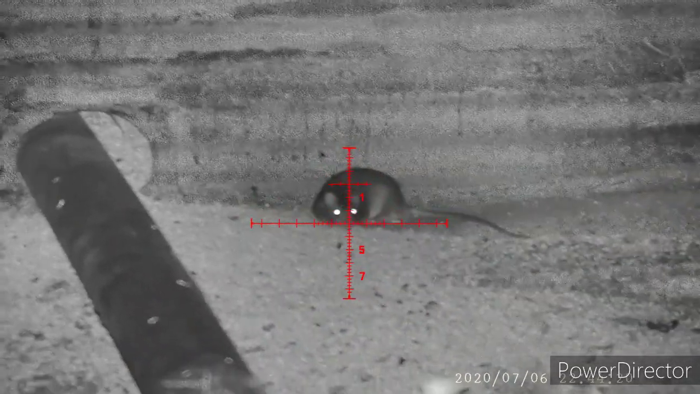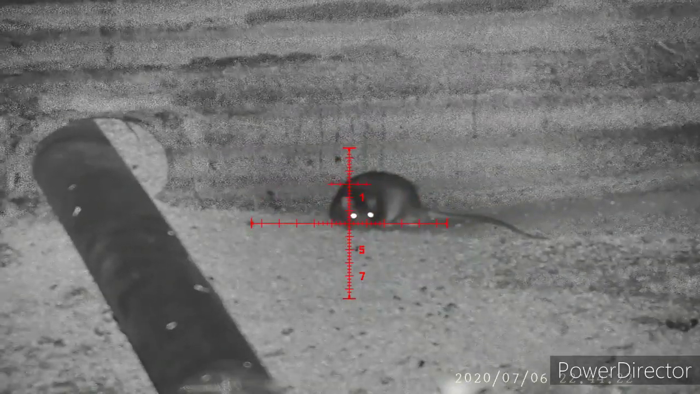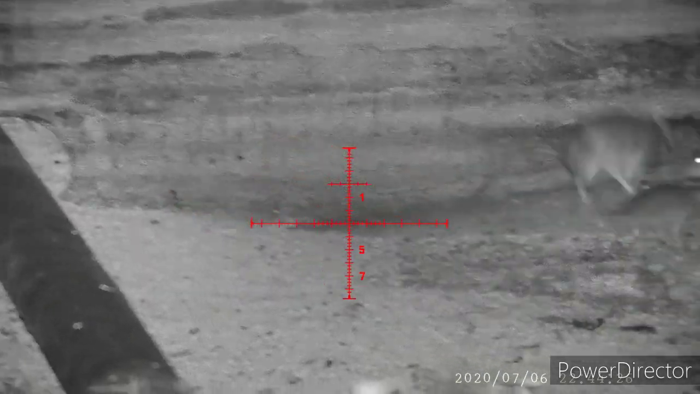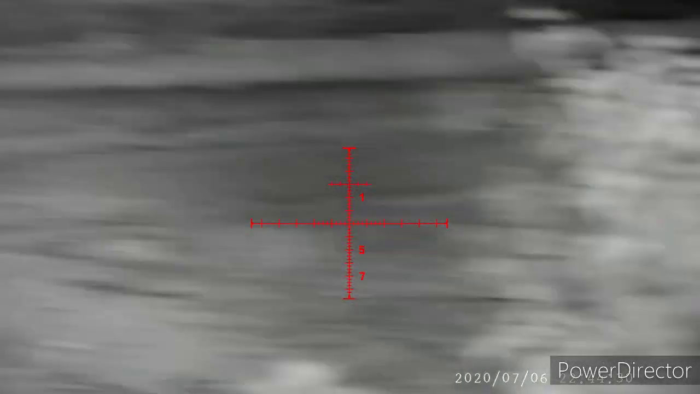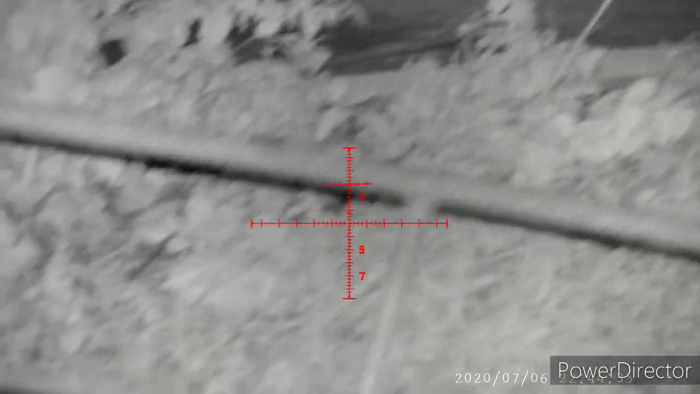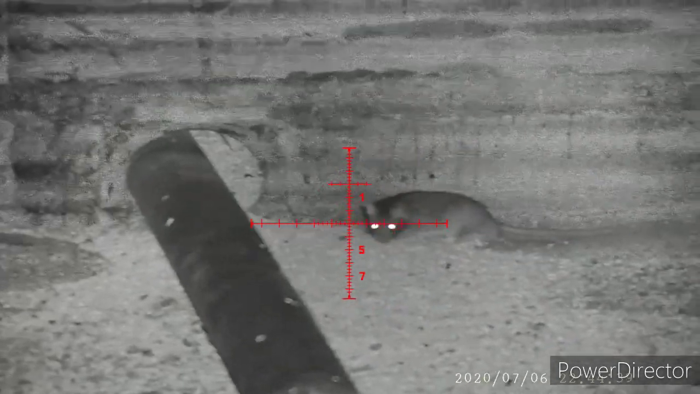Kane's not quite as experienced as some of us may be, so just as he's about to take the shot, the rat runs off and he gets a little bit frustrated, so he pans to and fro to try and find the rat. When he does get on it, he gets a little bit trigger happy and takes it a bit too soon. However, it is a clean shot. It does die in the weeds there, and we did retrieve it later.